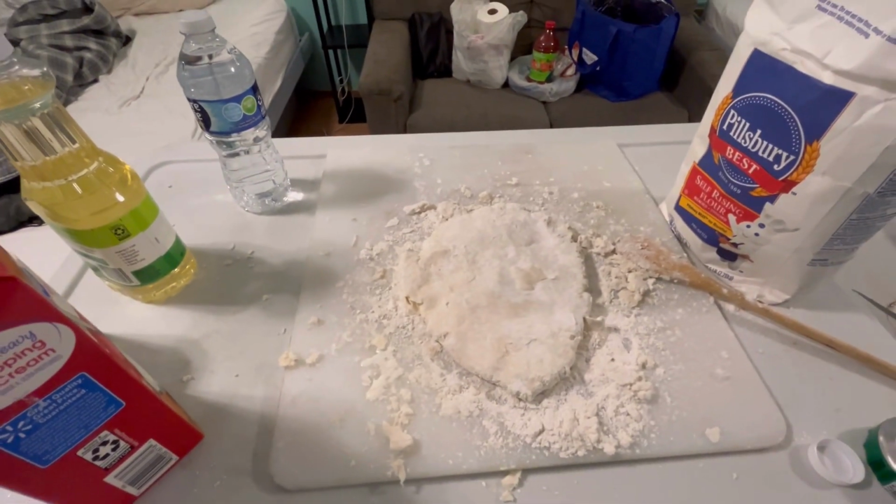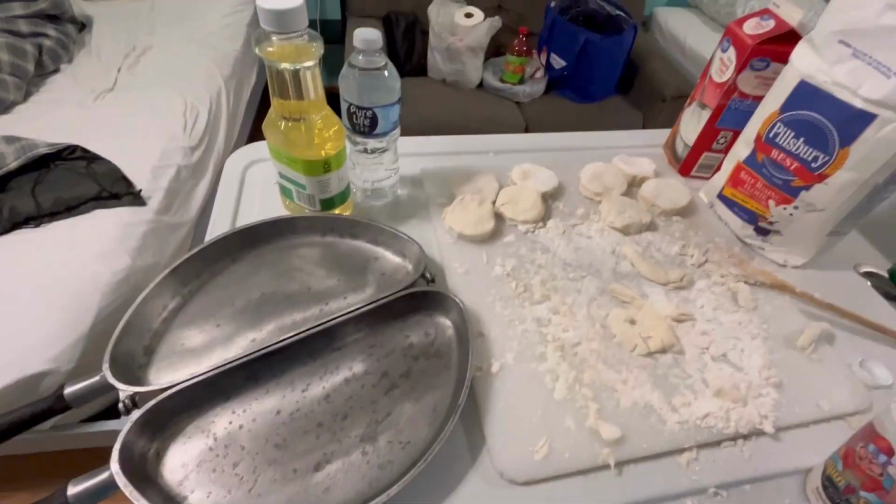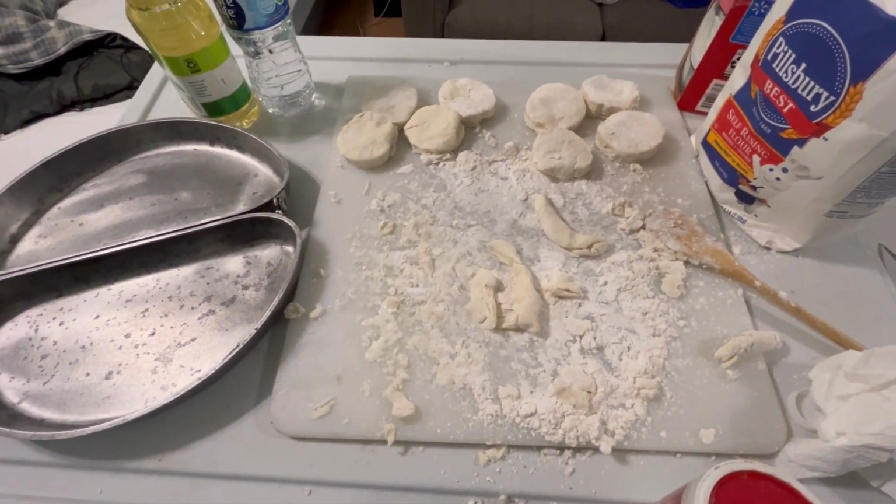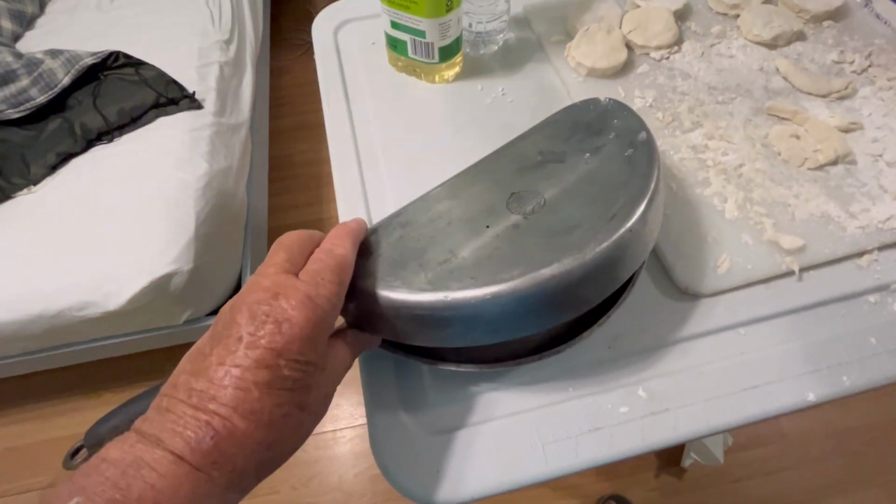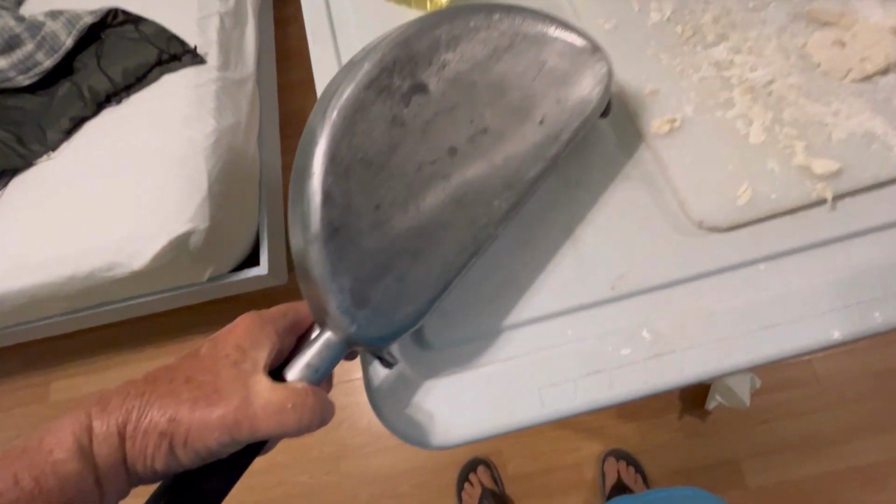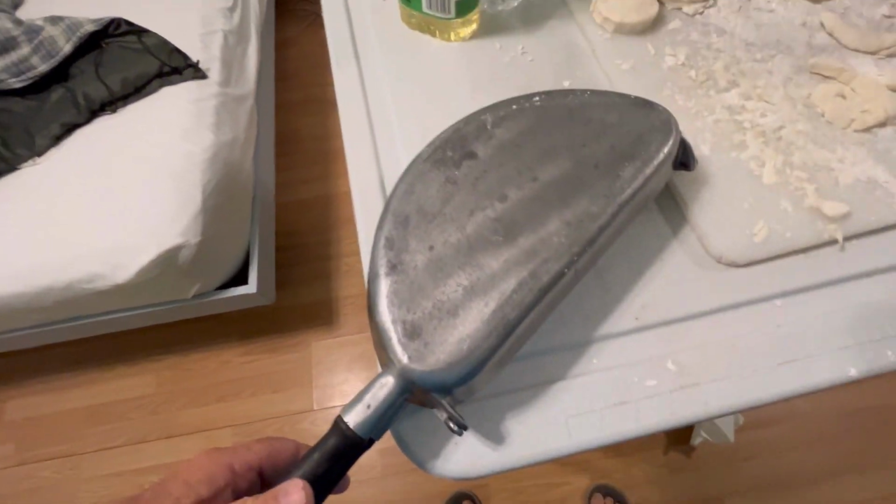And I'm gonna take a little minute to cut them out, and be right back. All right, guys, we got about, let me see, 1, 2, 3, 4, 5, 8 biscuits out here. This thing around here is something that I picked up. This thing's probably, if I had to guess, back in the 40s.